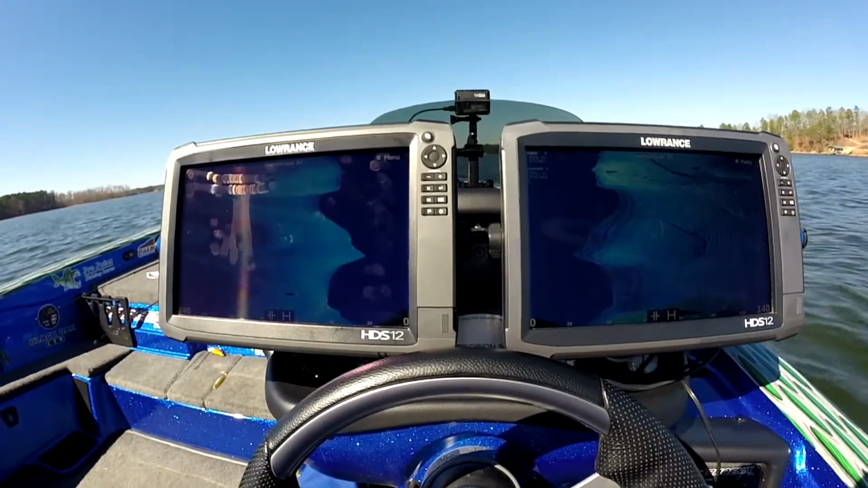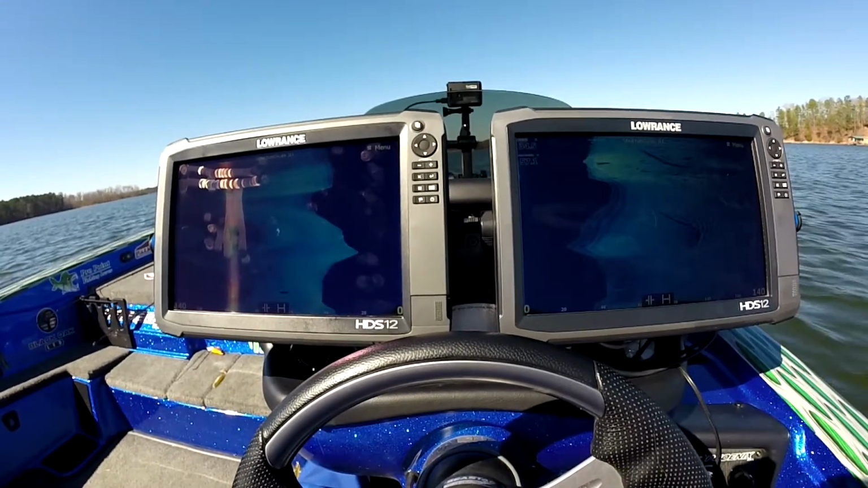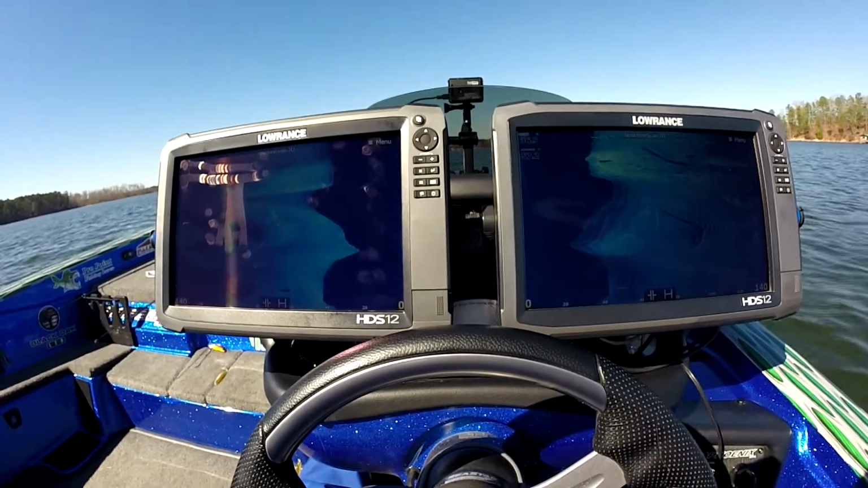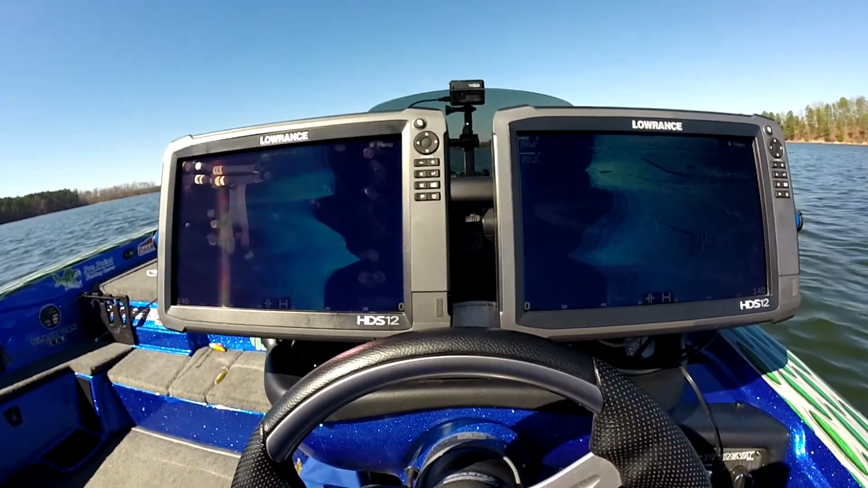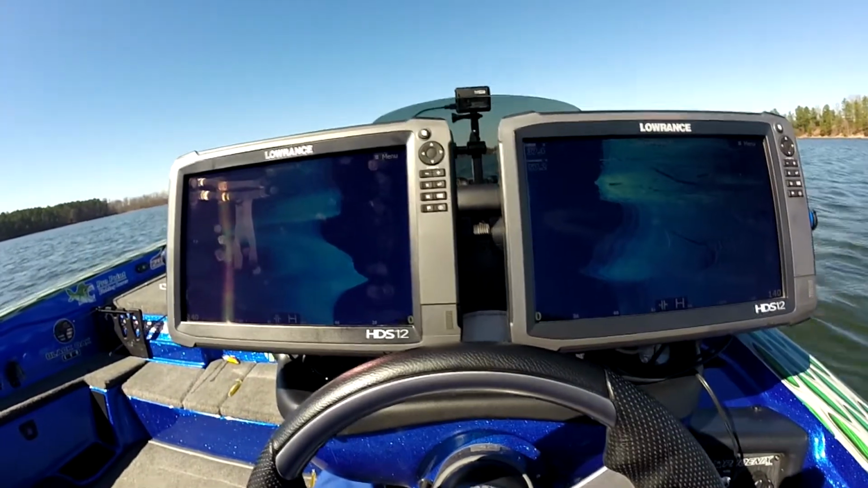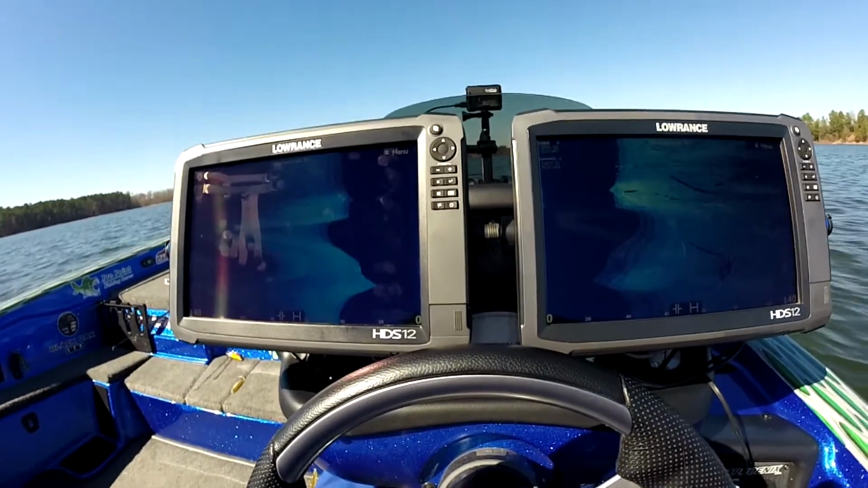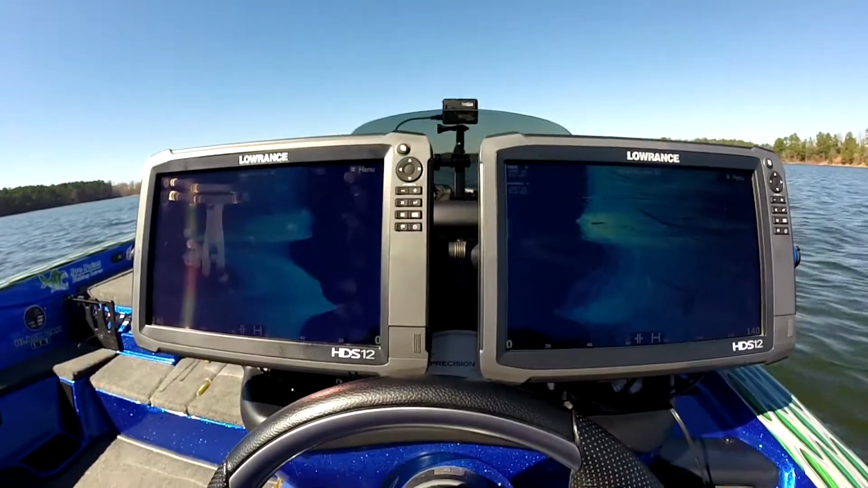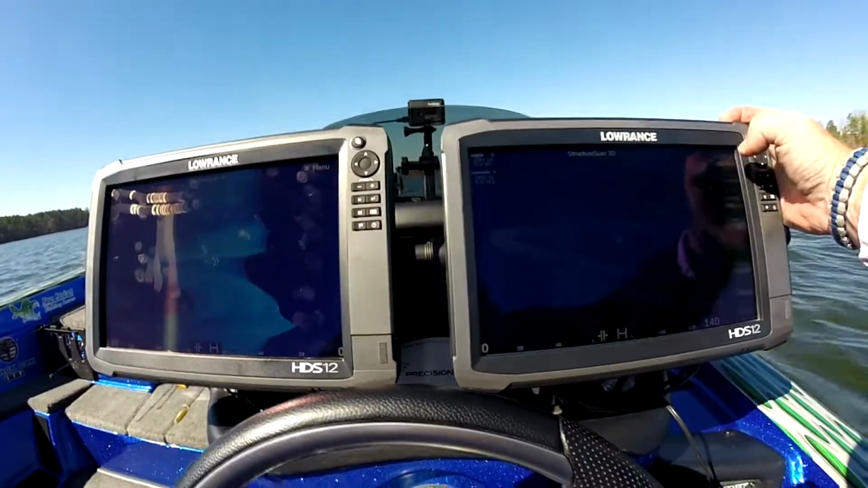We're in 36 foot of water. Water temperature is 57 degrees. So you can see what I'm trying to accomplish here. I'm pretty much looking at both of these. If I want to speed up a little bit and really start, you know, targeting certain things or anything else like that, then I can do that. But right now, the whole purpose of this is actually scanning.